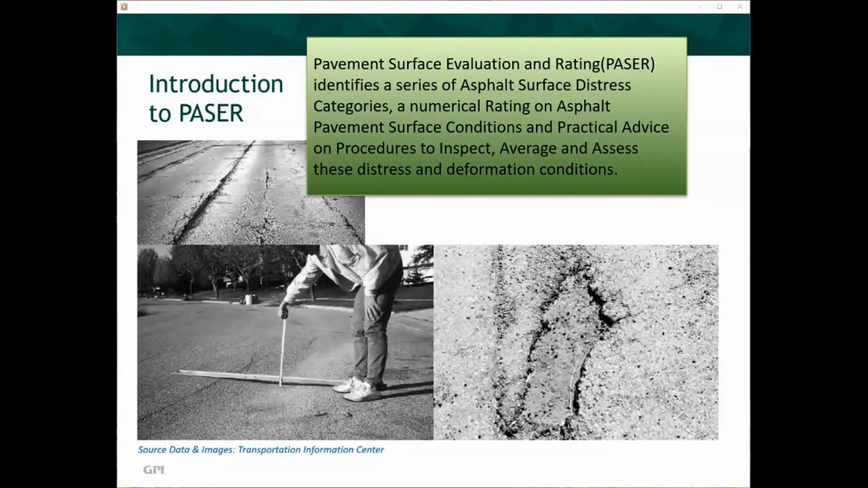What is PASER? The industry definition of PASER is Pavement Surface Evaluation and Rating, which identifies a series of asphalt surface distress categories, a numerical rating on asphalt pavement surface conditions, and practical advice on procedures to inspect, average, and assess these distress and deformation conditions.